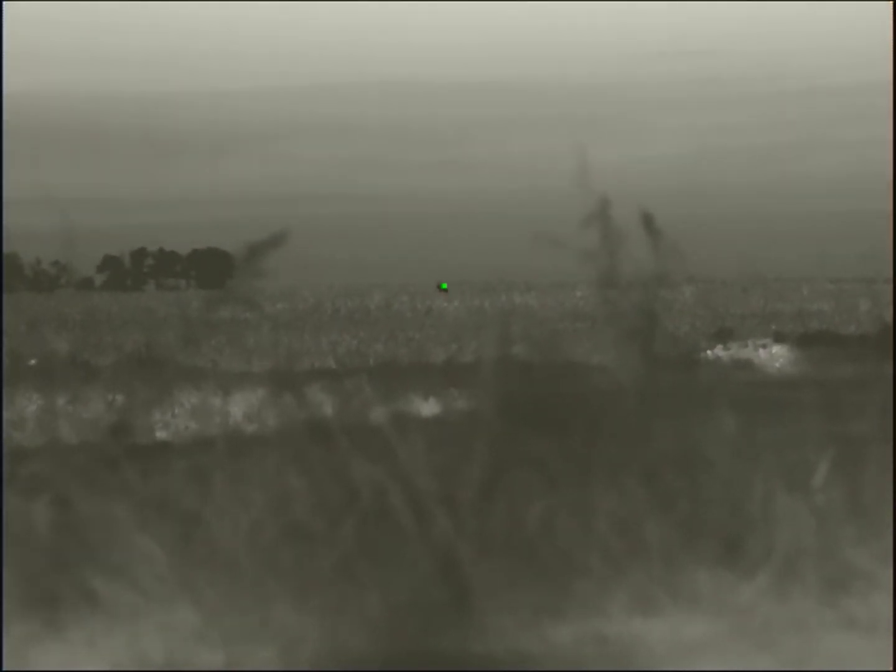And I'm starting to think I'm probably not going to get a shot at him. Finally, he stops out here, and I try him. He could see, man, I missed just left. And all I know is it's over 300 some yards. And I had accounted for that by holding high, but I forgot the wind was chucking right to left and completely missed that.